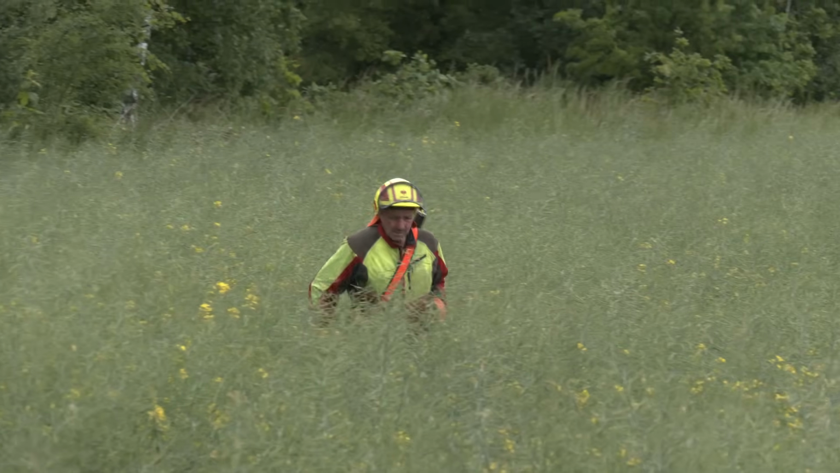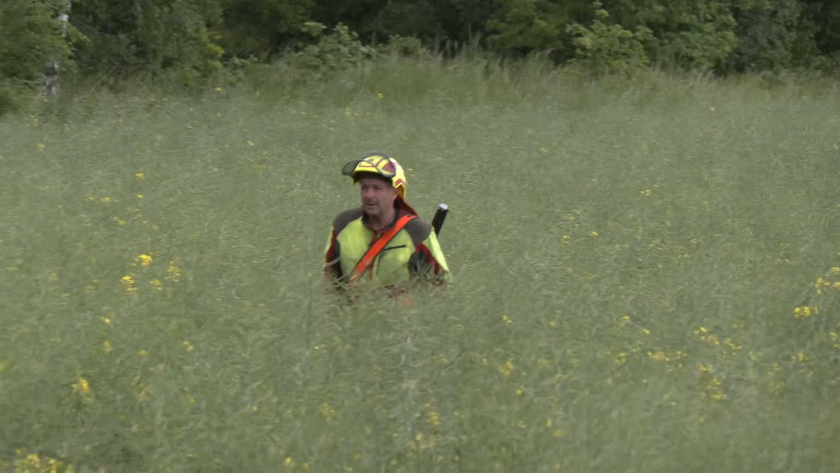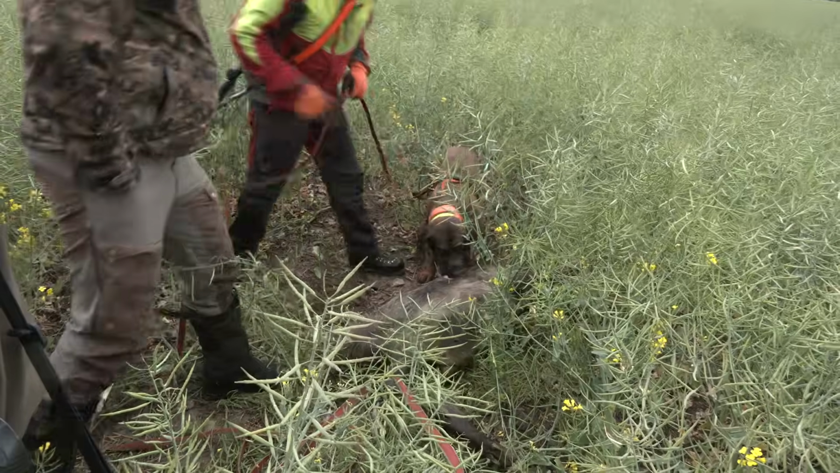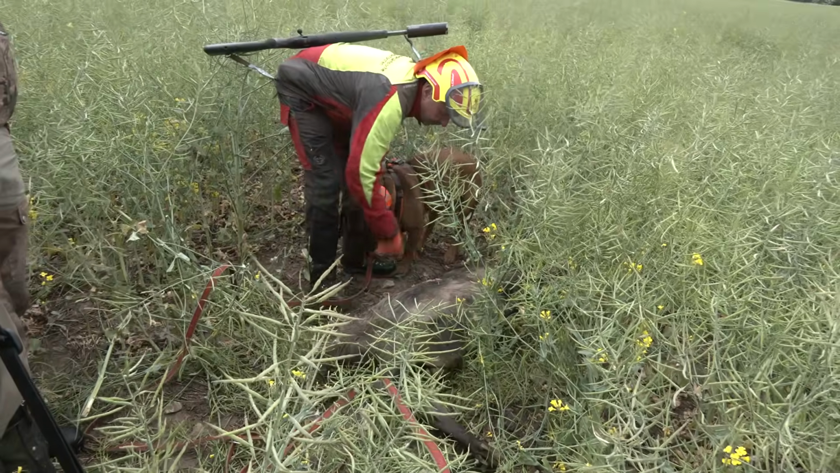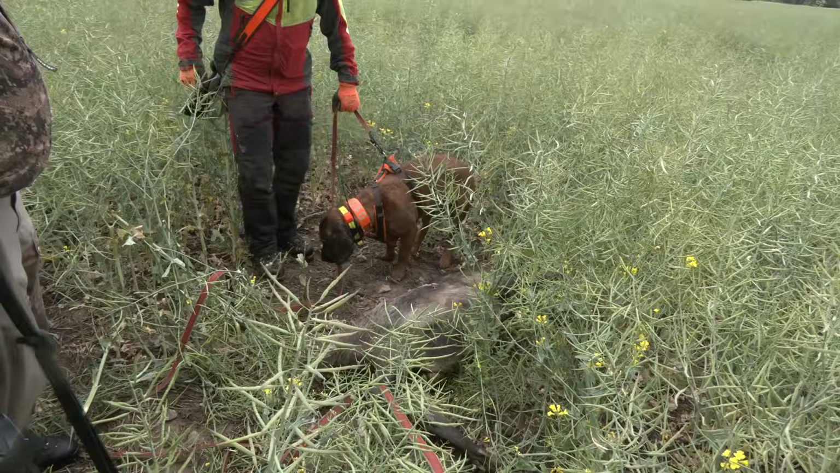What you see here very quickly is a community. So you've got the gentleman here with his dogs, who is part of a community of hunters that makes this possible. If you ask this gentleman how many animals he tracks in a year with these dogs. How many tracking jobs do you do per year? 500. 500 a year. Okay. So the experience of him and the experience of the dogs.